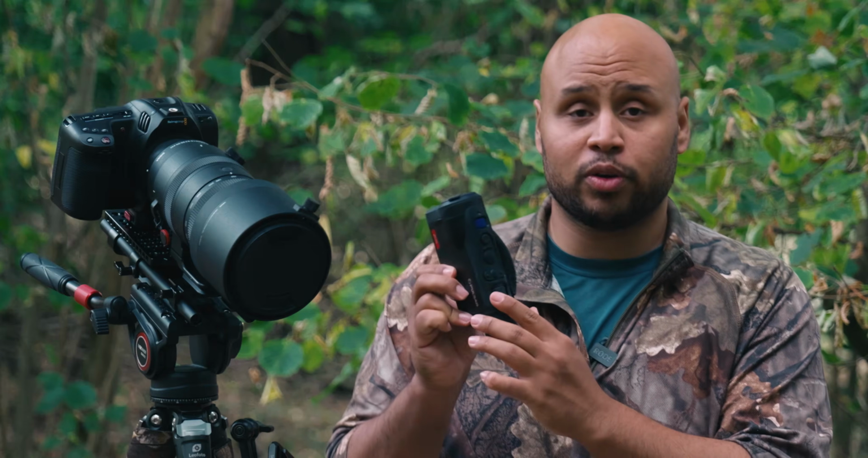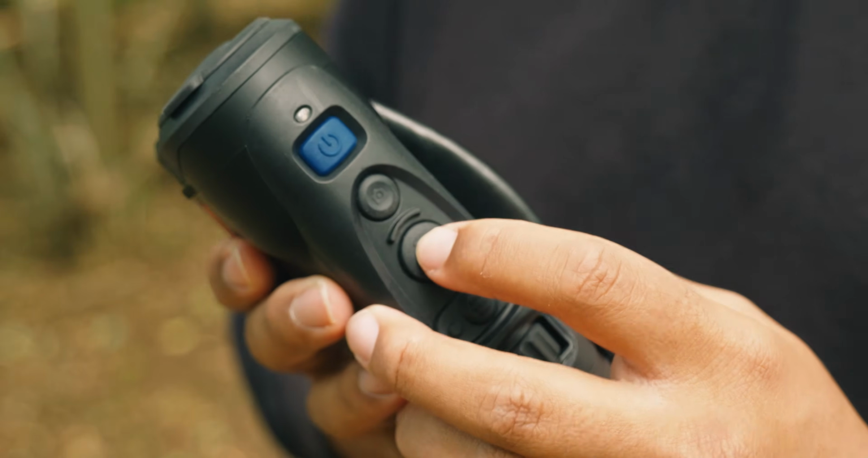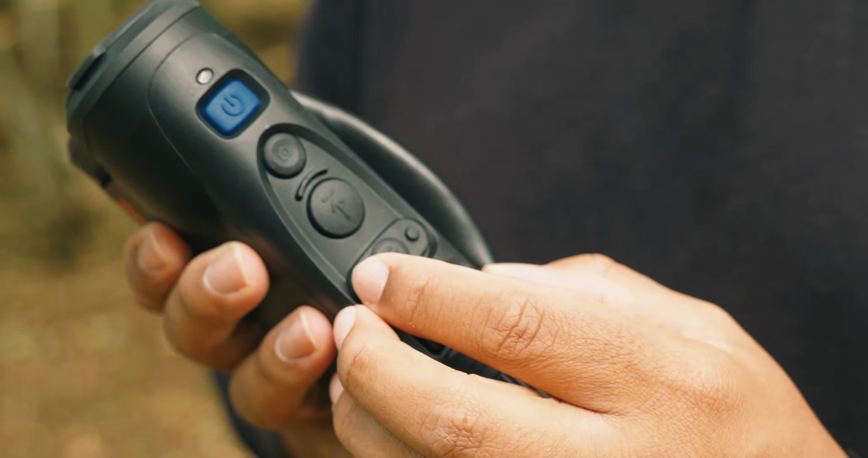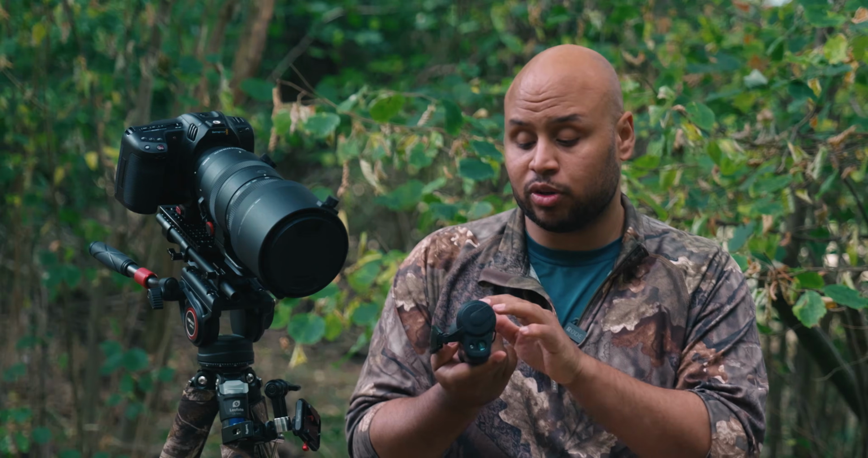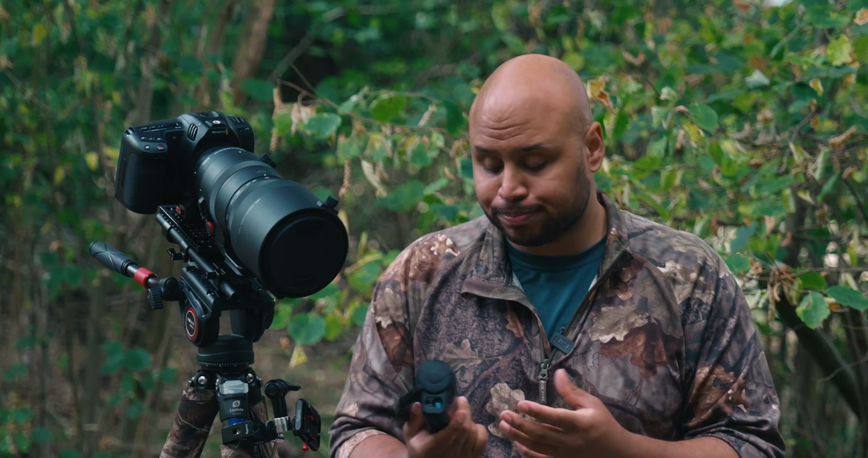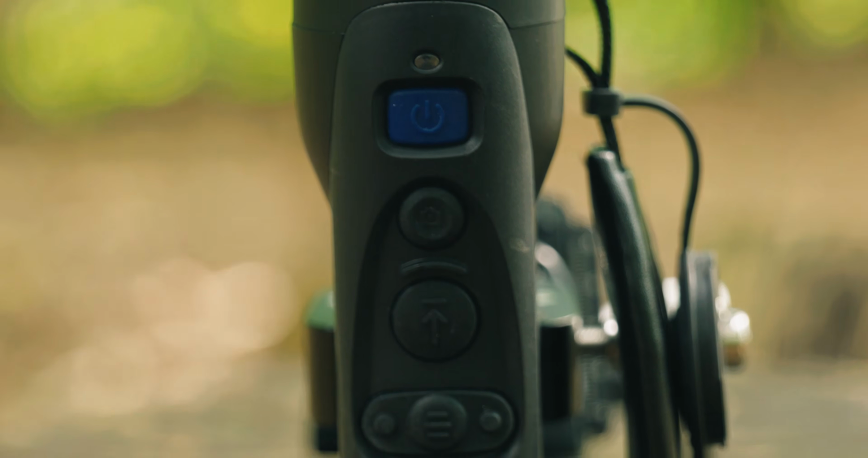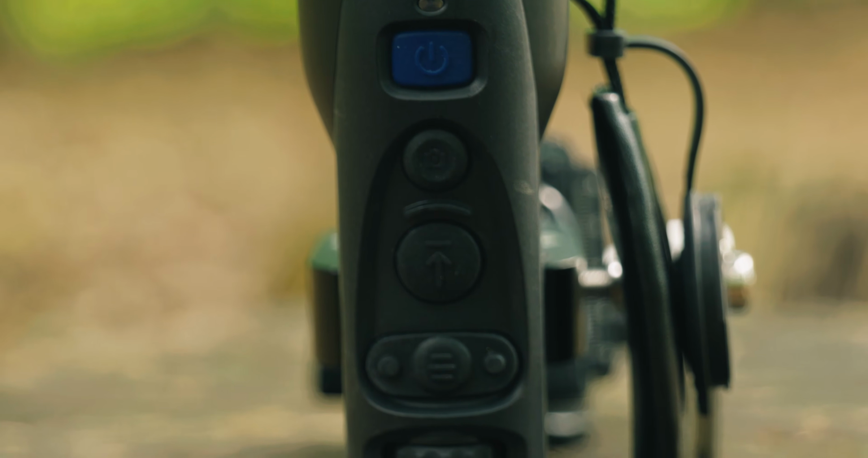On top you've got your button array, so you've got your on button, your camera or video recording modes, laser rangefinder, you've got your menu button in the middle. This button on the right hand side zooms in, and the button on the other side you can actually change your heat signature modes as well. Now most of the buttons on this device, if you long press them or short press them, they will do different things as well, so we will break that down.